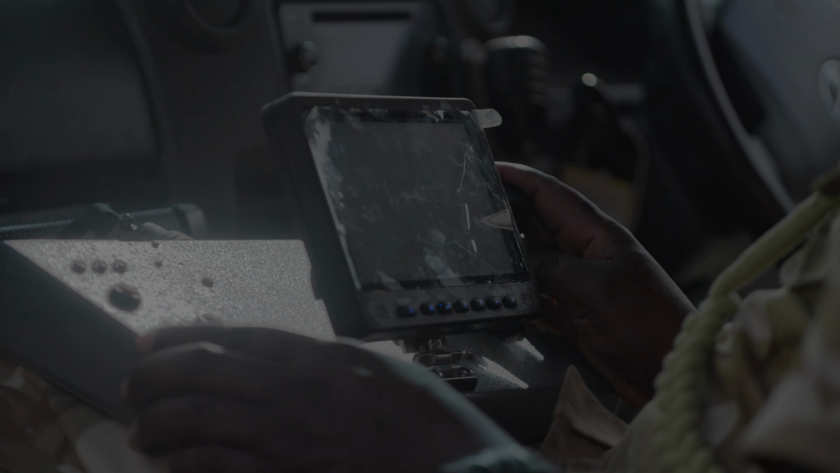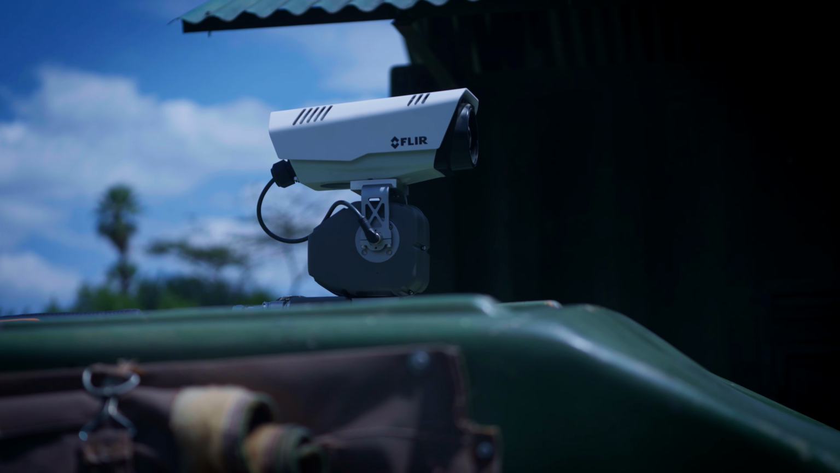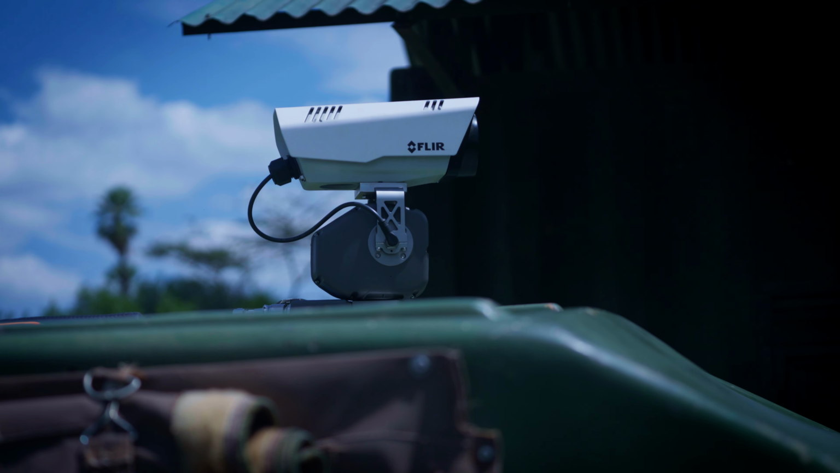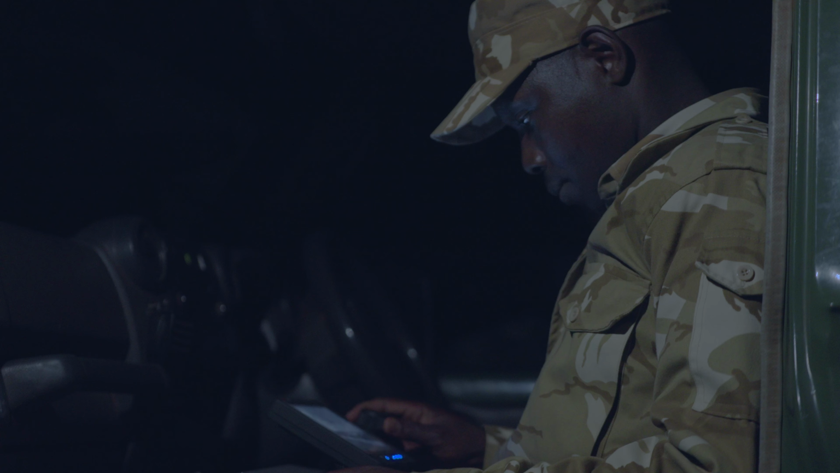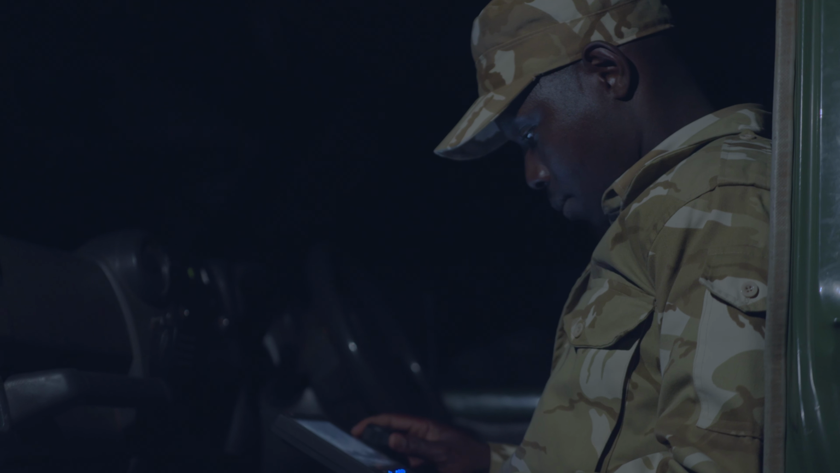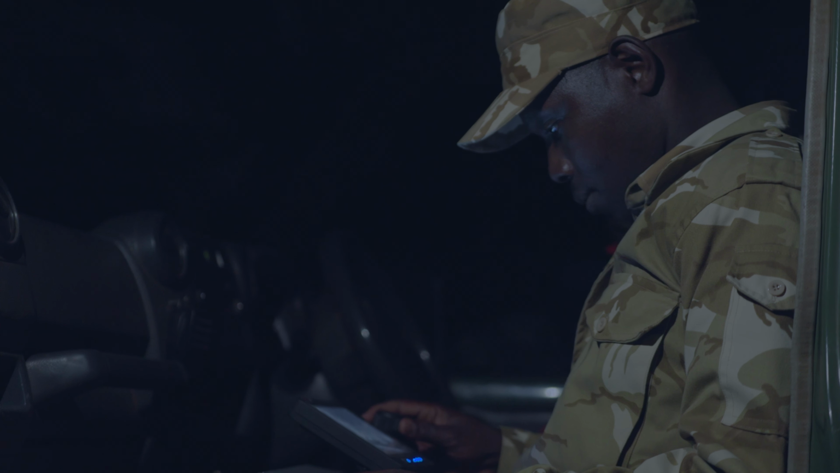Thermal imaging has been a game changer for most of the rangers that we talk to. It doesn't take long at all once they start using it for them to see the value and begin to use it every night in their patrols. Because with the thermal cameras they can see at night, whereas normally the darkness makes their job a lot harder.